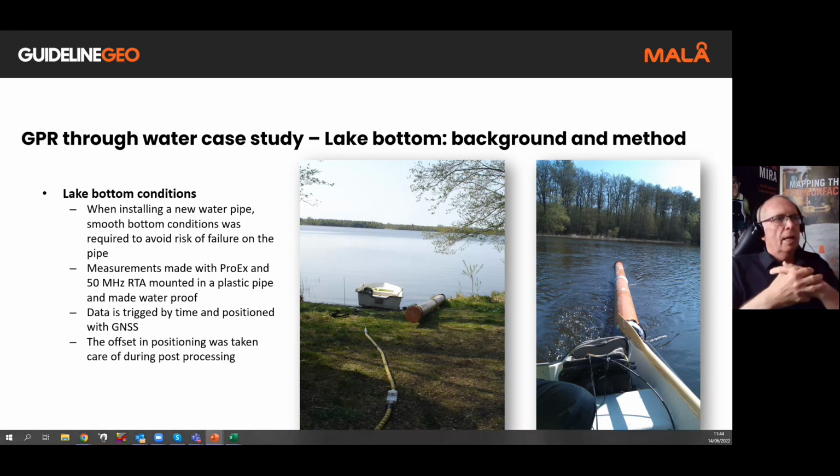Another case study to look at is a lake bottom. Again, installing a water pipeline, we're looking for smooth bottom conditions, or the conditions of the actual lake bottom itself. One thing that we used here, and the reason why I'm looking at this case study, is that the device we used, the GPR in this instance, was the Pro-X with a 50 megahertz rough terrain antenna, so lower frequency.